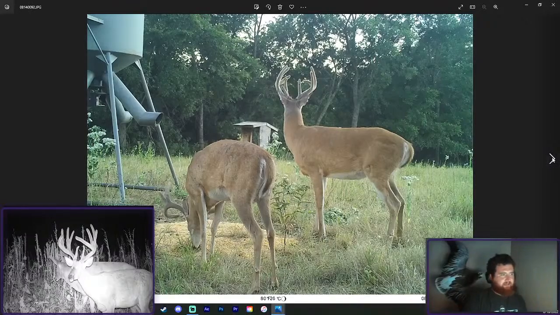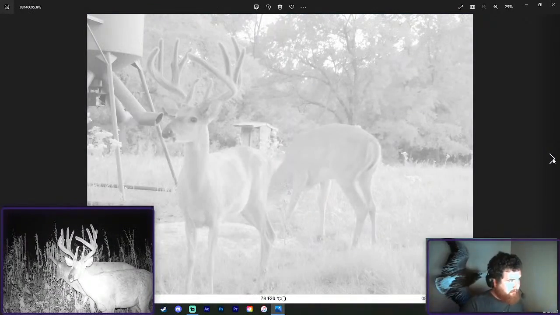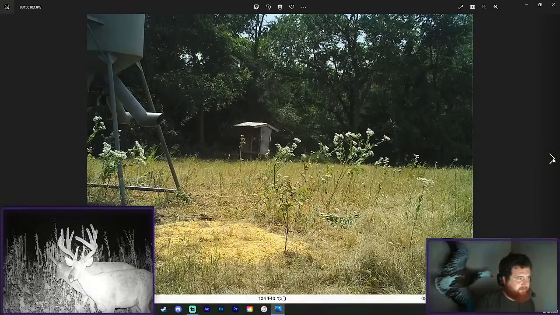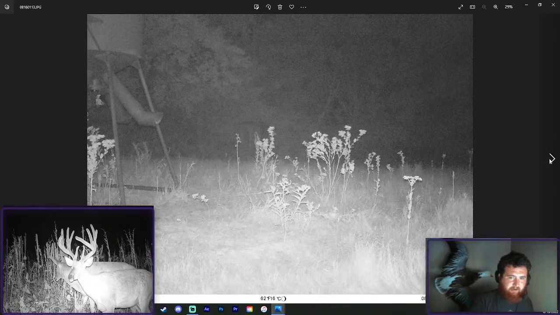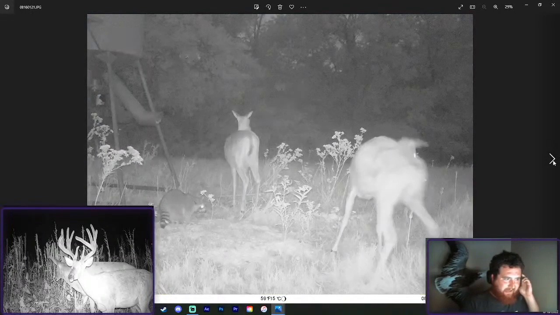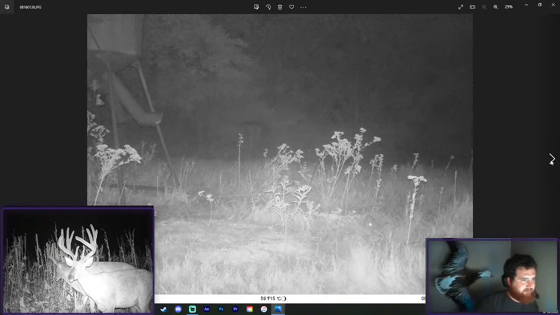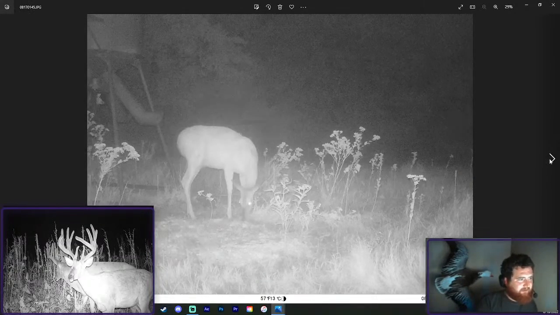There has been an 8 that it very well could be that's been on this property for a couple years now. And I think he was 4.5 last year, so he'd be 5 this year. He had a split brow, but he was a clean 8 last year with just a split brow, and he could have lost the split brow and put split G2s on it. It's definitely possible. I just haven't had enough cameras out long enough to really feel like I get a full picture.